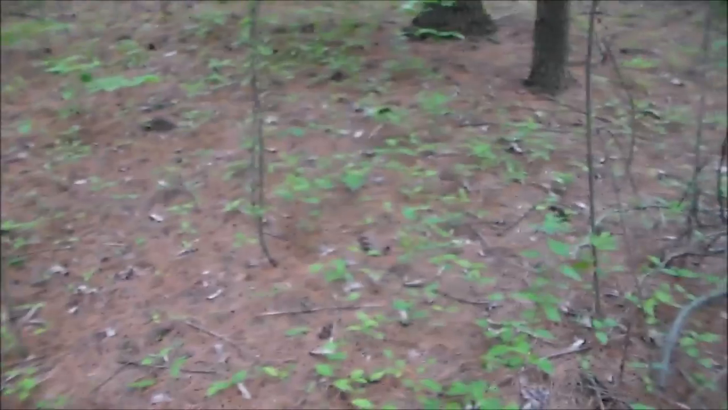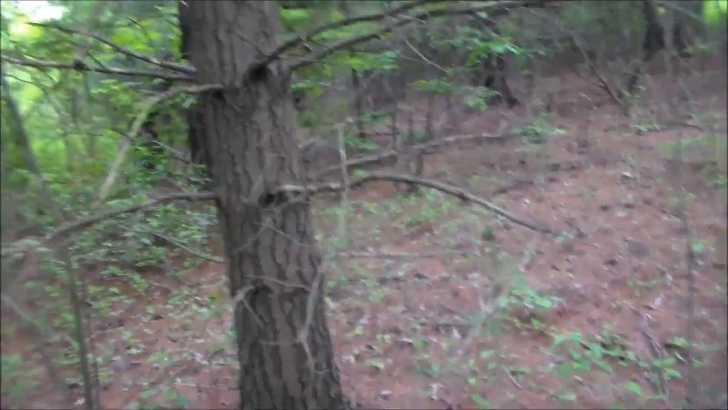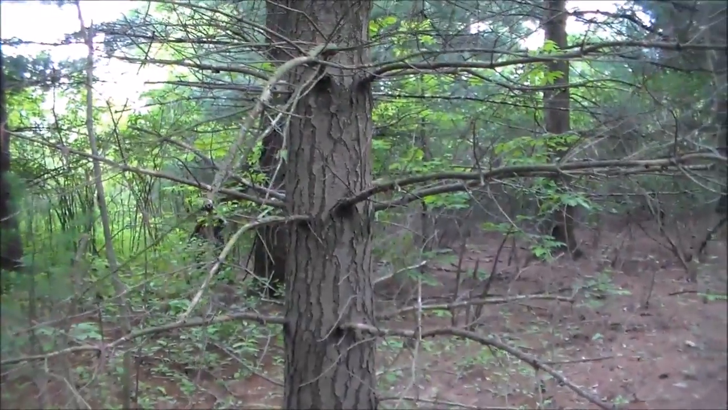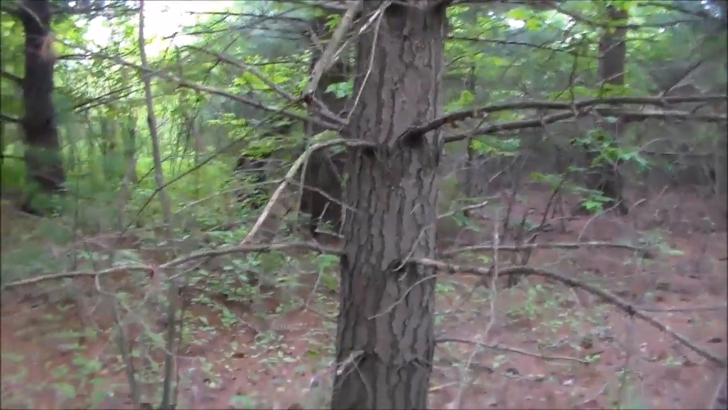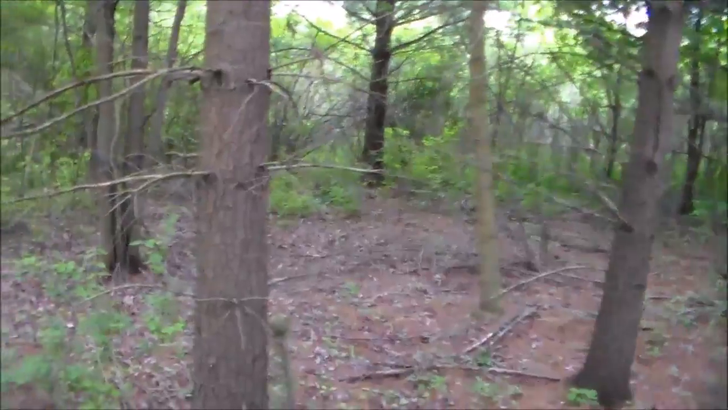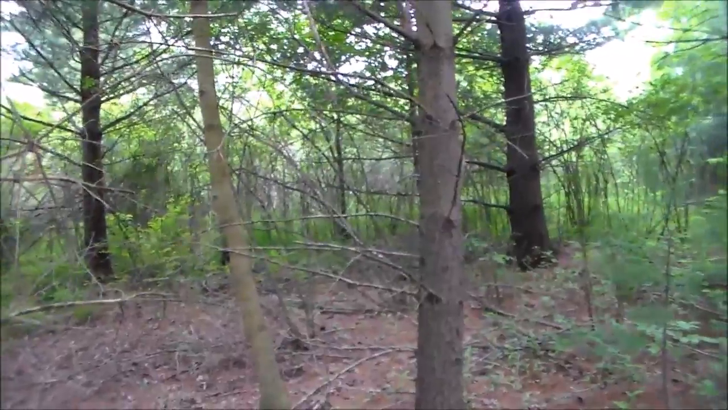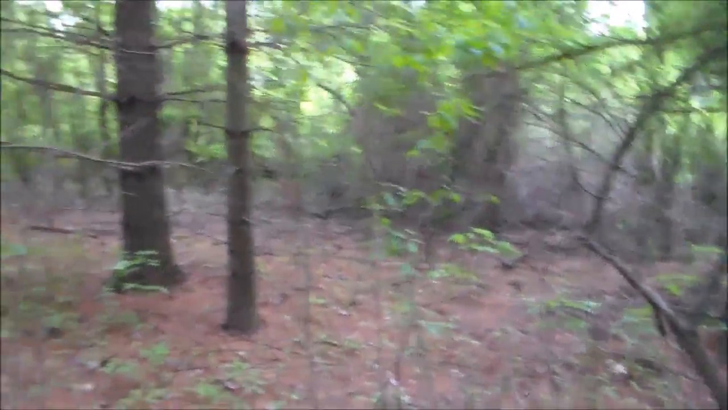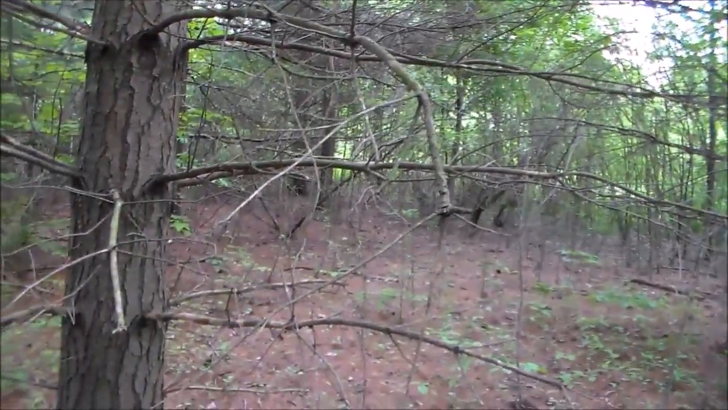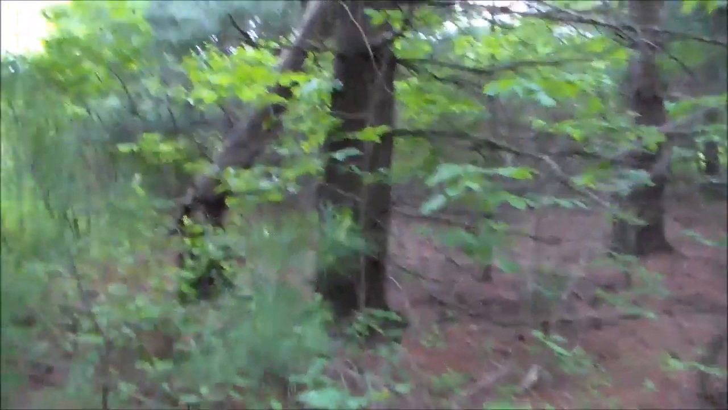What? Damn it, spider web. Right in my face. Oh, sorry about that. It sucks when you want to film and the spider is hanging right in front of your eye. And I'm even looking for these things and I don't see these webs in front of me.